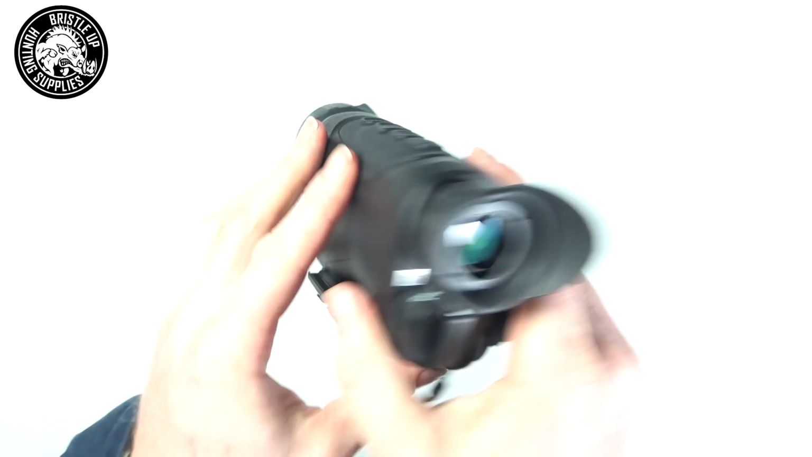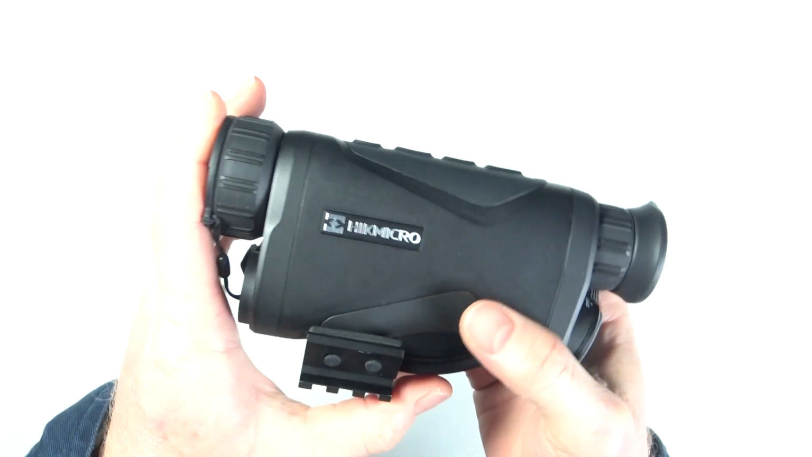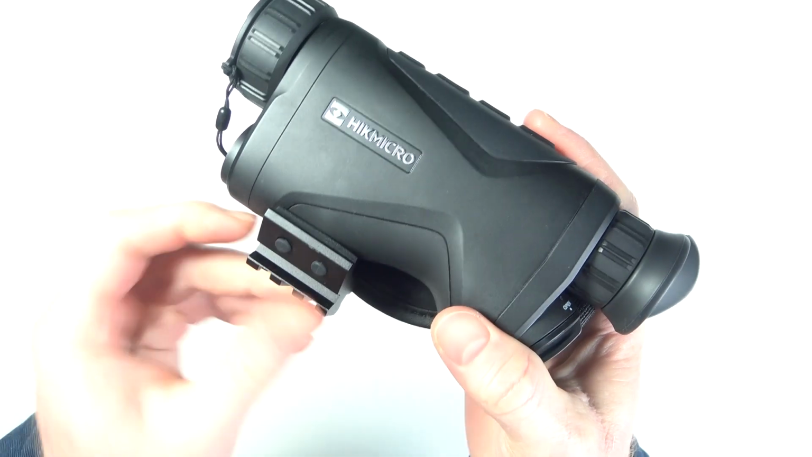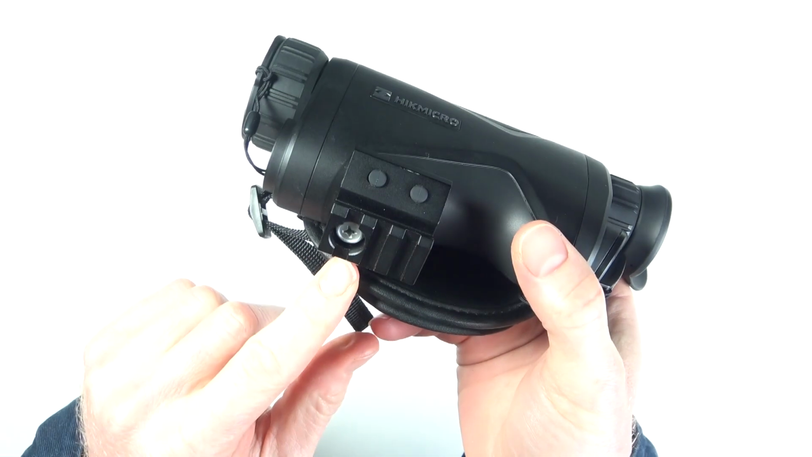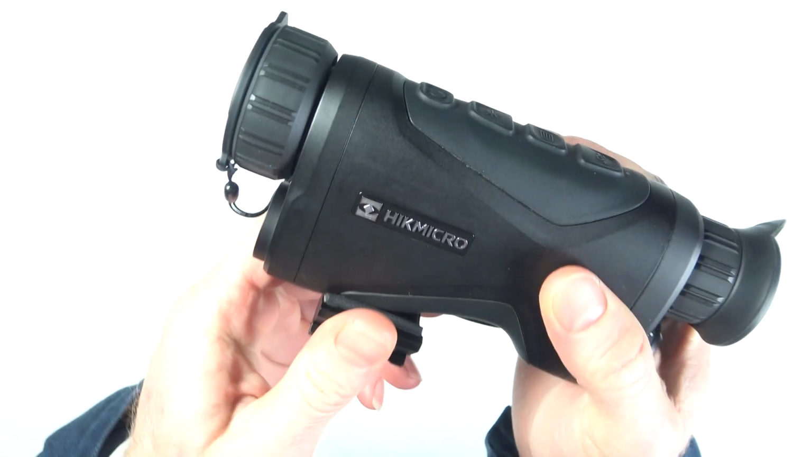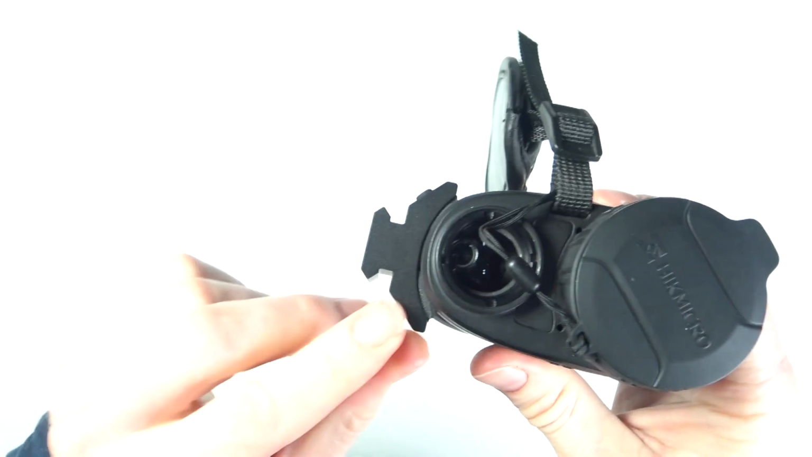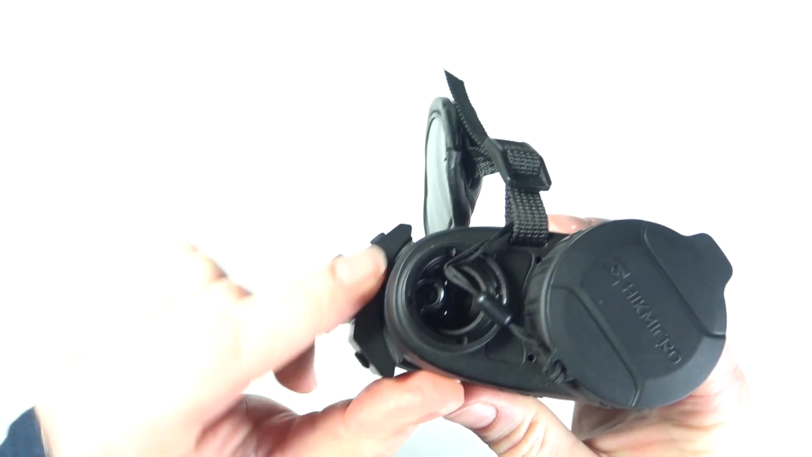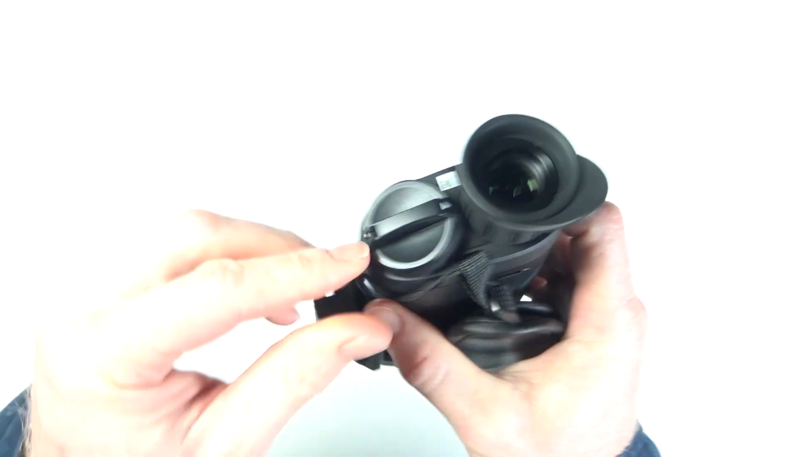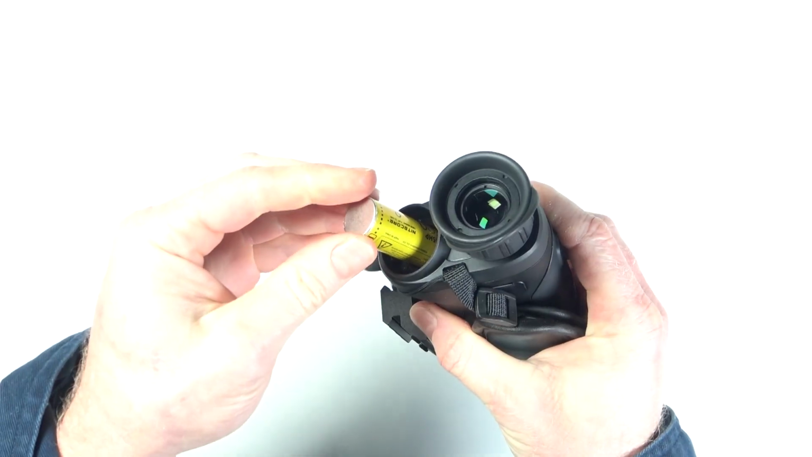Alright, let's take a look at the thermal itself and discuss how it operates and some of the key points. First up, we got a rail on the bottom here. Now that doesn't come with it. That is an aftermarket thing made by Hikmicro to suit the Falcon for people that want to remote mount it. So it gives it a little bit more support around the curve on the thermal, which is great news for people wanting to remote mount it. Now obviously the battery's in the front here. You twist that and pull it and your battery comes out.